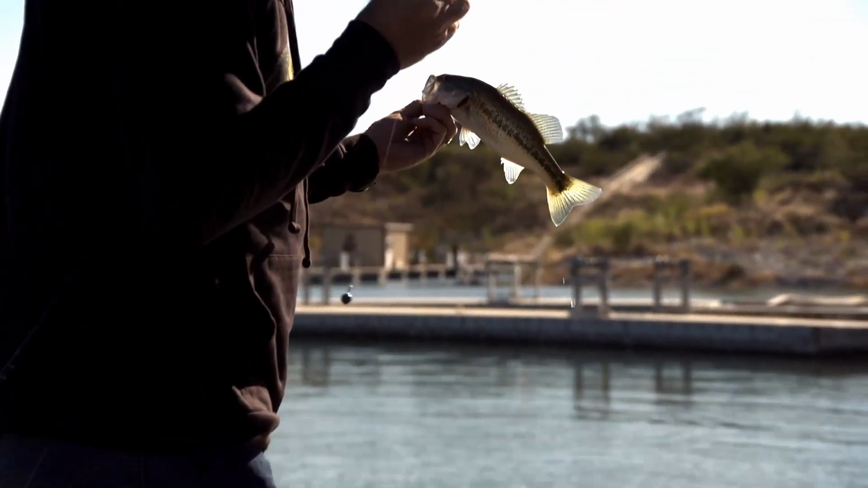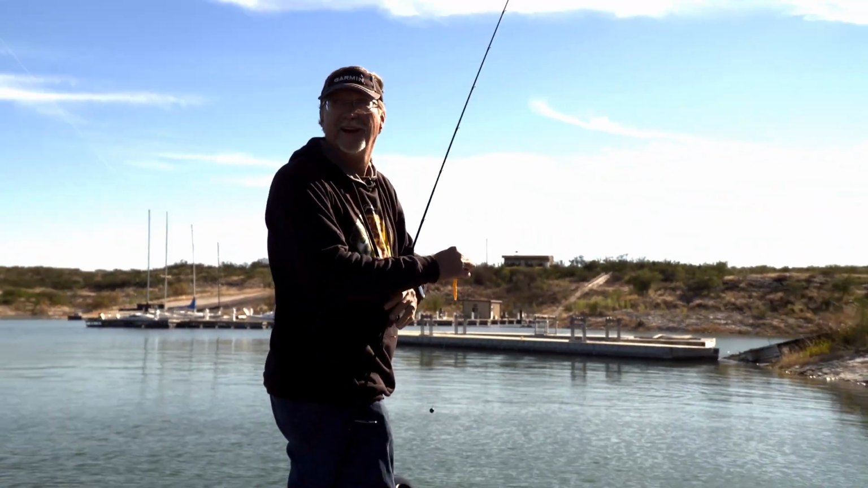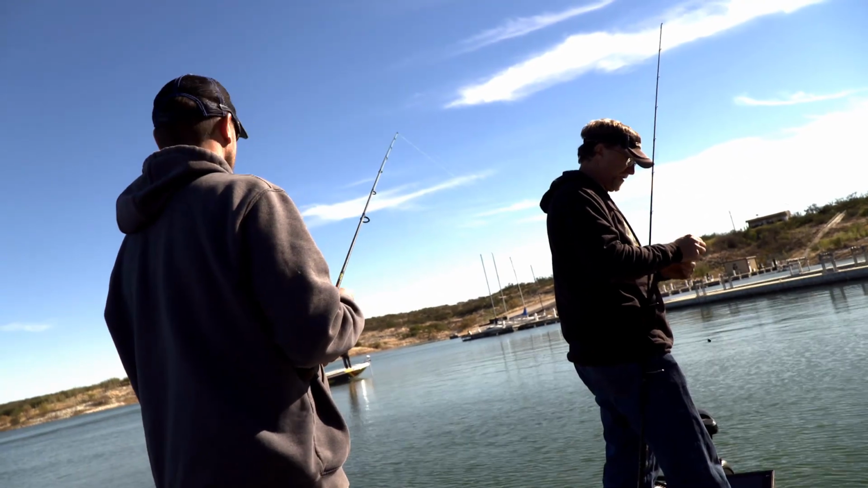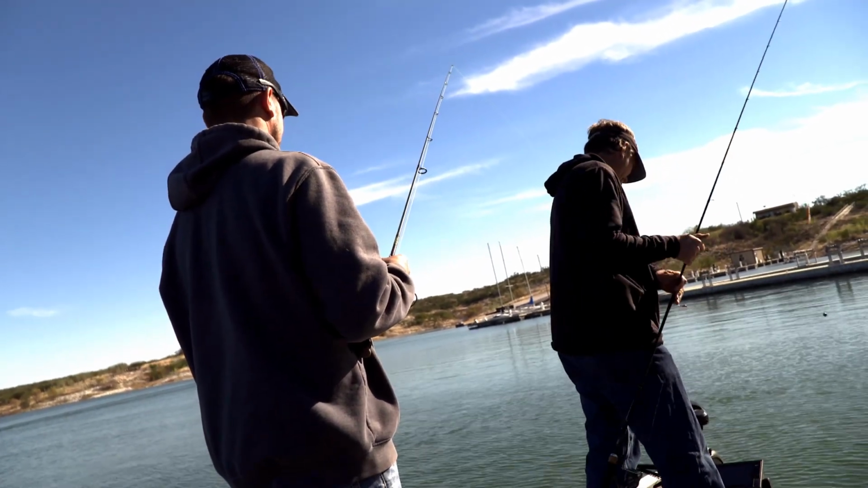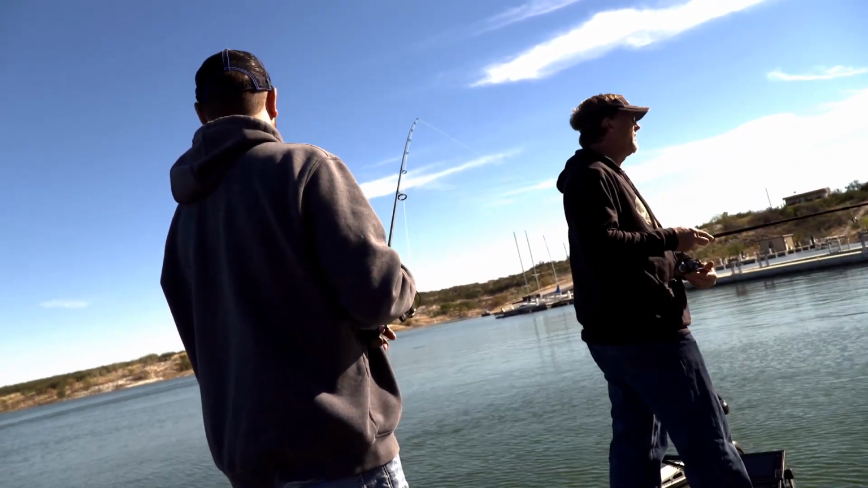I'm looking at them straight under me. I'm such a forward-looking fisherman. That's how I grew up. I know that's kind of your world too, but now I feel like I can look down and catch them. My question is, would you have caught those fish if you had not seen them? Oh no, because I'd have been throwing at that bush all the way down there. I would have never done that.